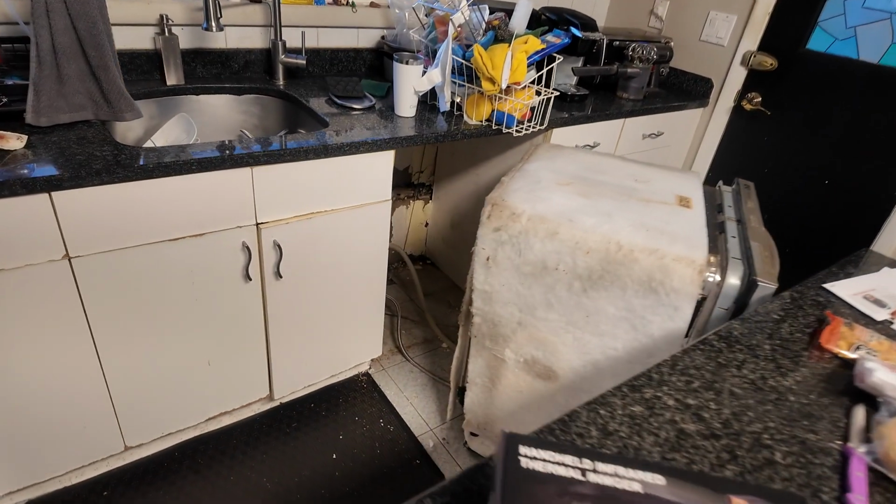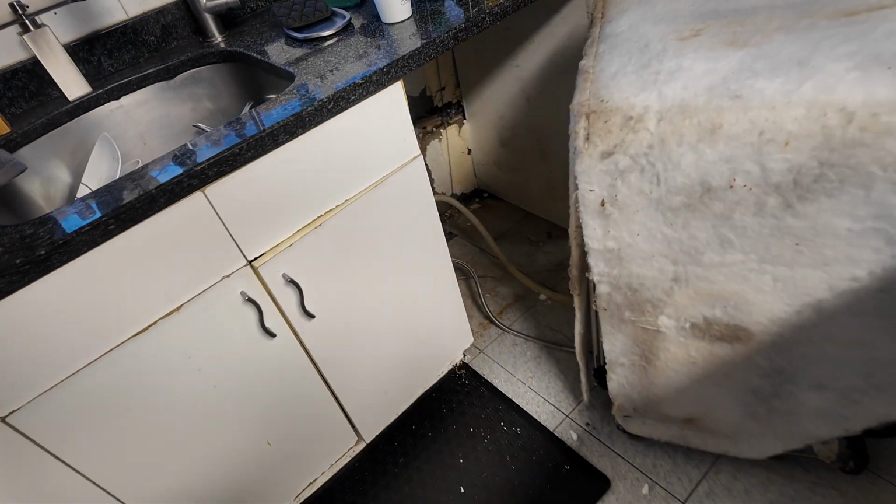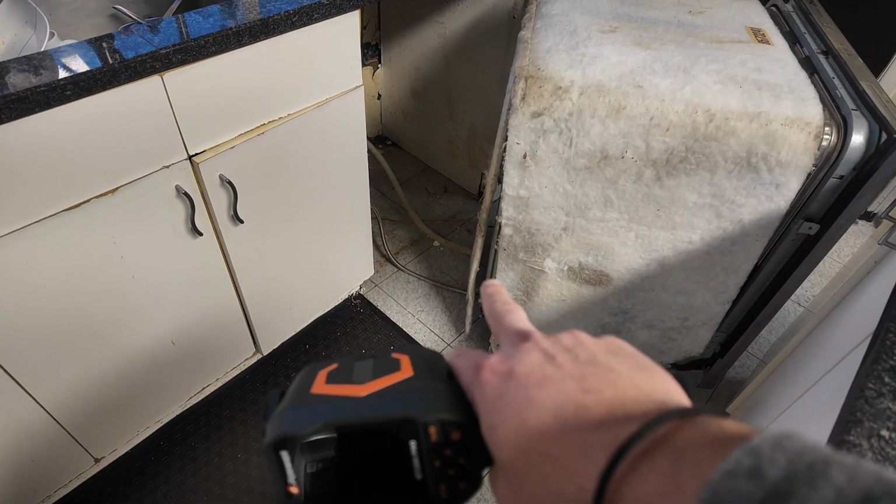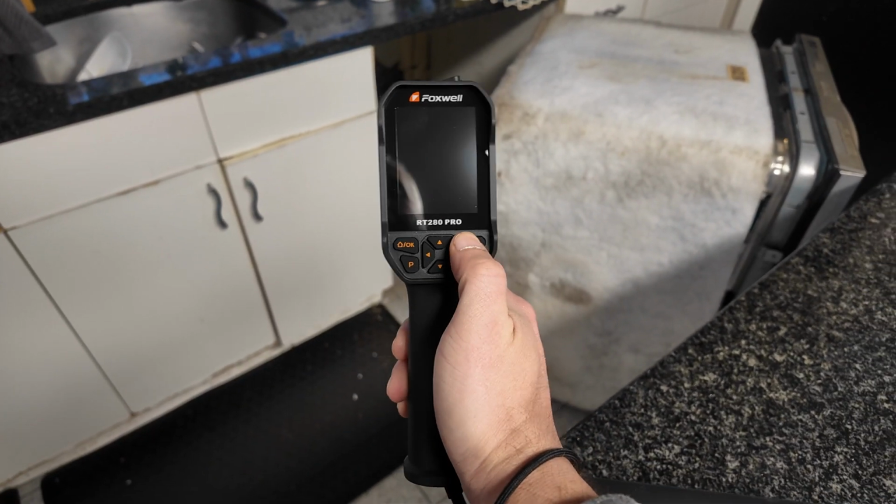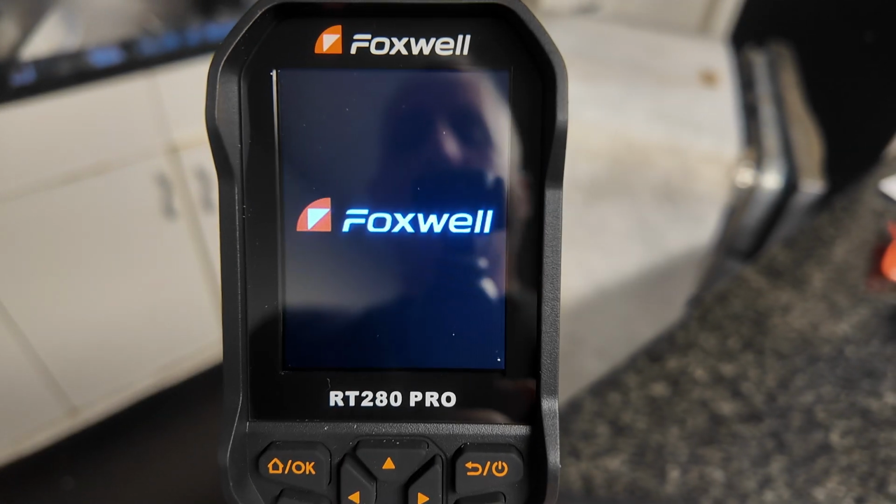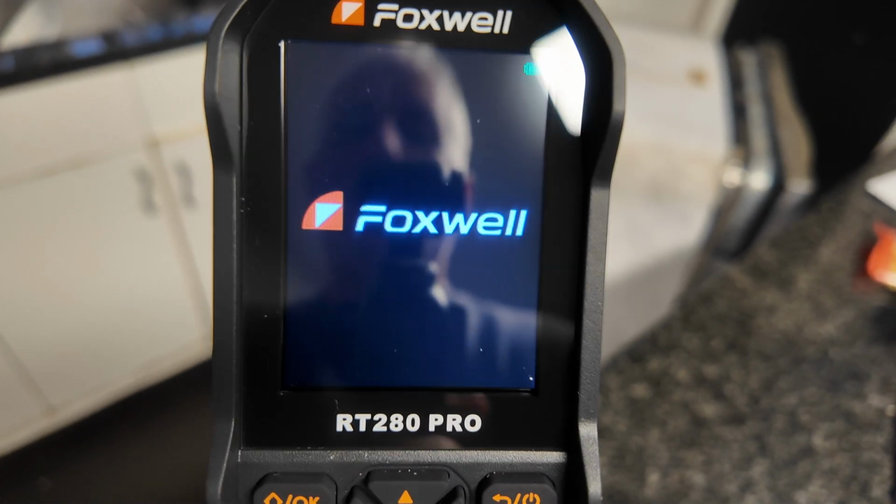So basically, this is my dishwasher. That's my wall. That is a hole in the wall, and that's why something froze under my dishwasher and then cracked the water pipe in there and caused water over the floor. Now that I realize I have a hole there, let's see what the difference of temperature is. So we're gonna have power up here. Powers up very quickly. Super big clear screen, crazy accurate. It's kind of fun to use.